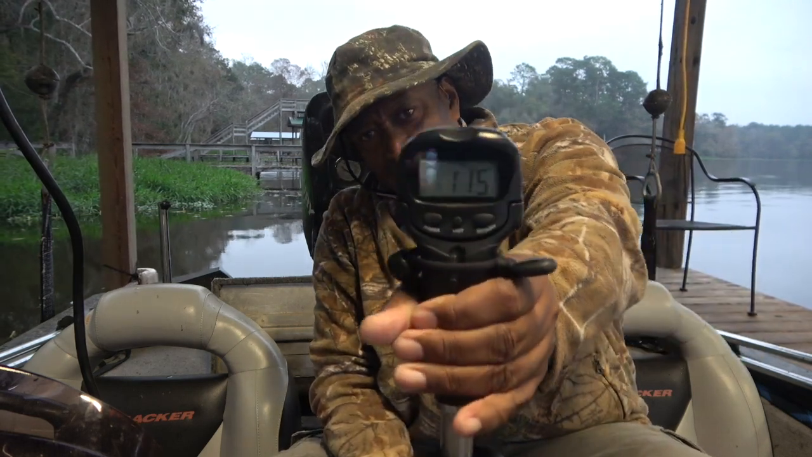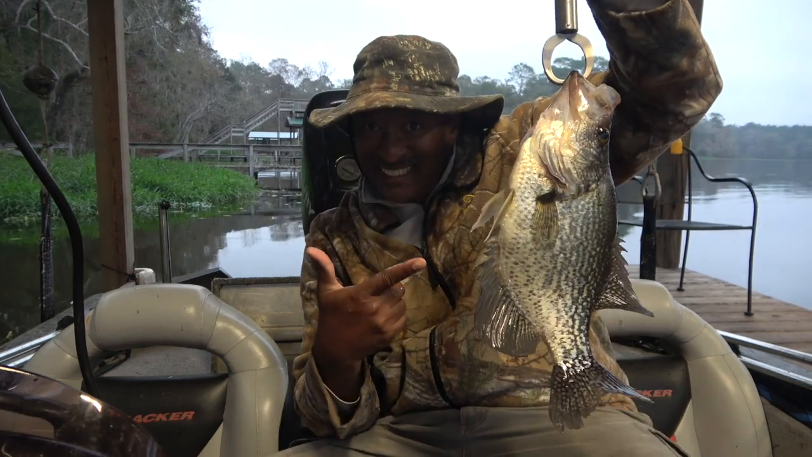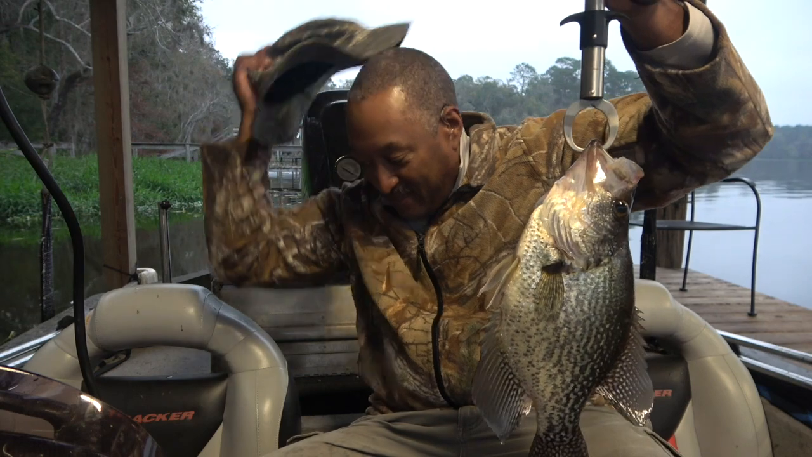Alright, guys, got a nice stringer of fish in here. Not gonna weigh them. I picked out one of the bigger ones. That fish is 1 pound 15 ounces. She's a beaut. I mean, that is a nice fish.